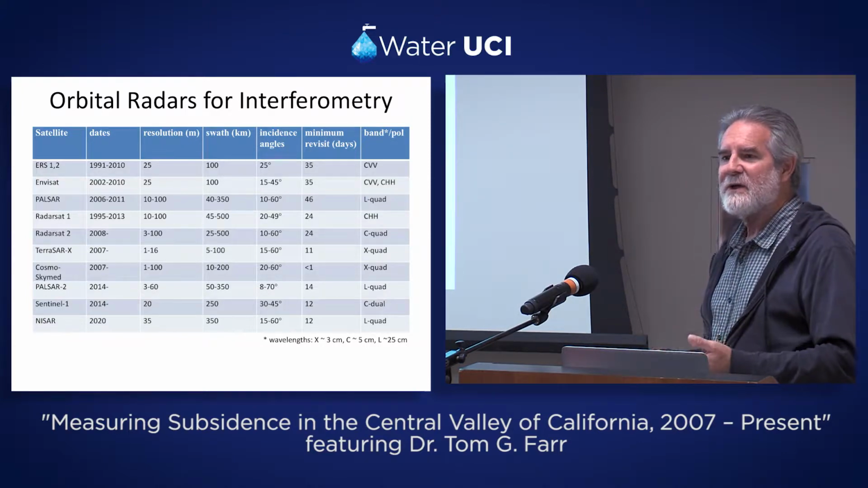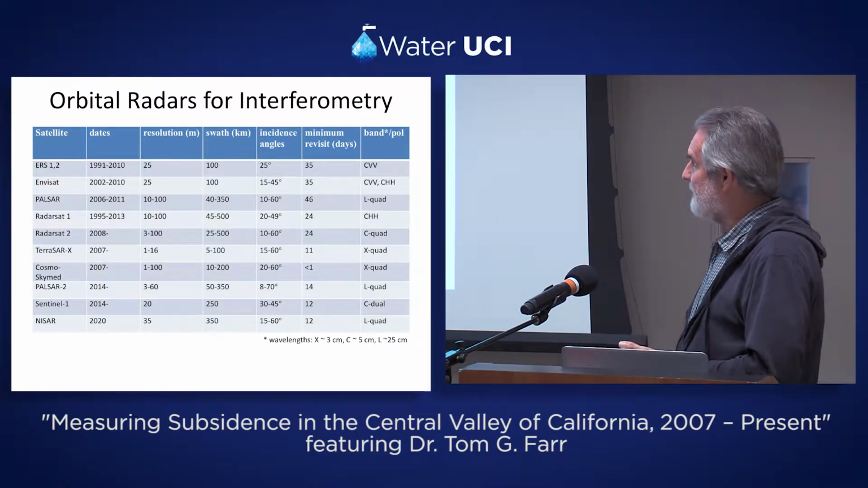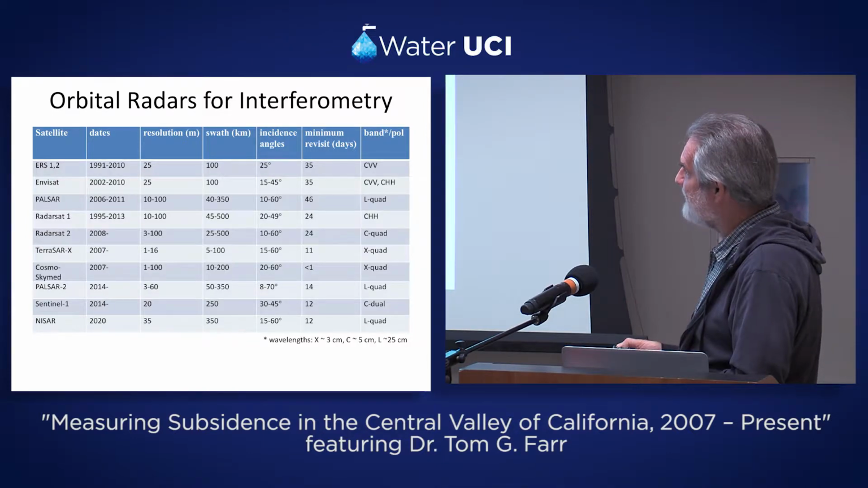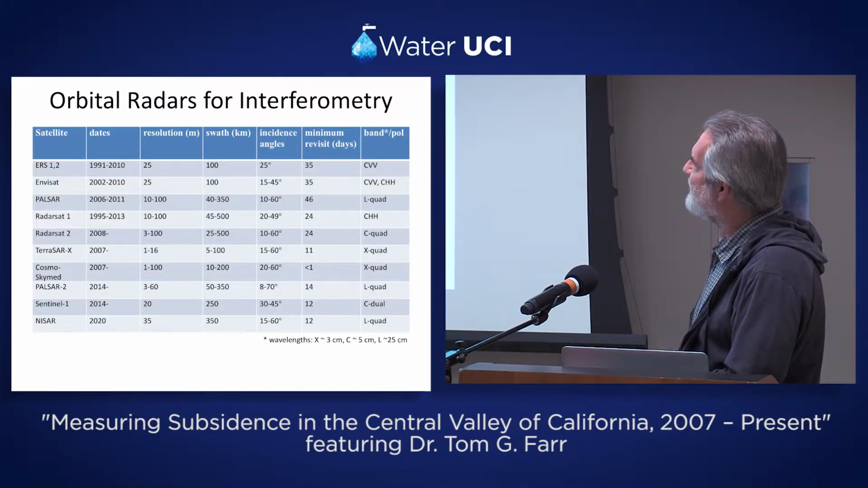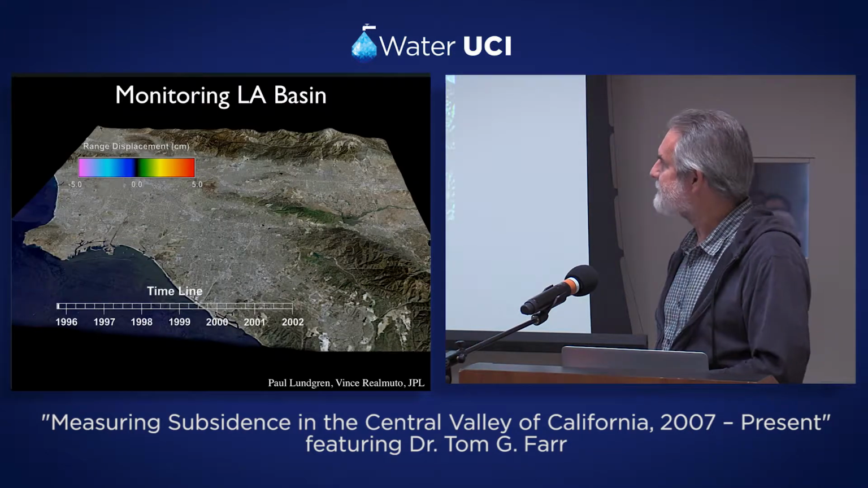So we've been exploiting these data sets, and luckily they've been acquiring data over California for all this long time period. Generally, though, these later ones are better suited for the InSAR technique. And you'll see some of the different parameters here. That's not too important, just to note that we have a lot of different data sets to exploit.